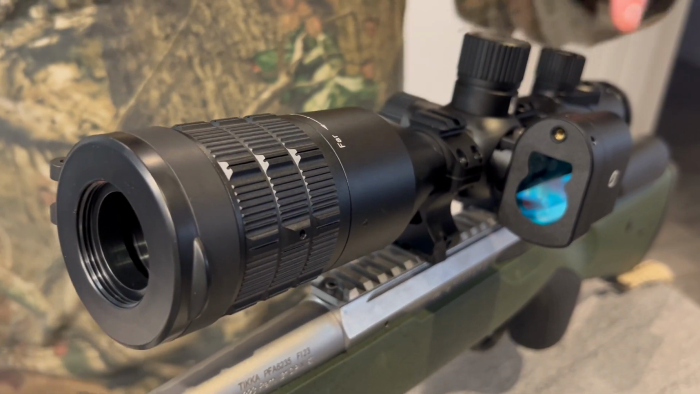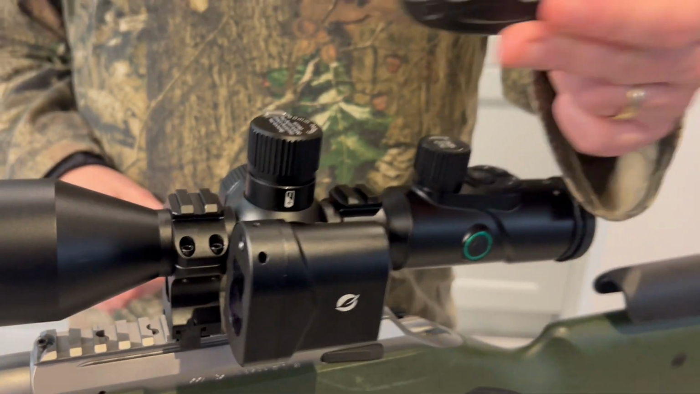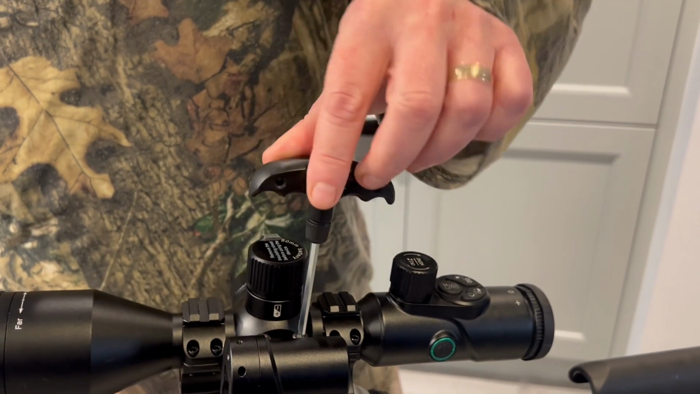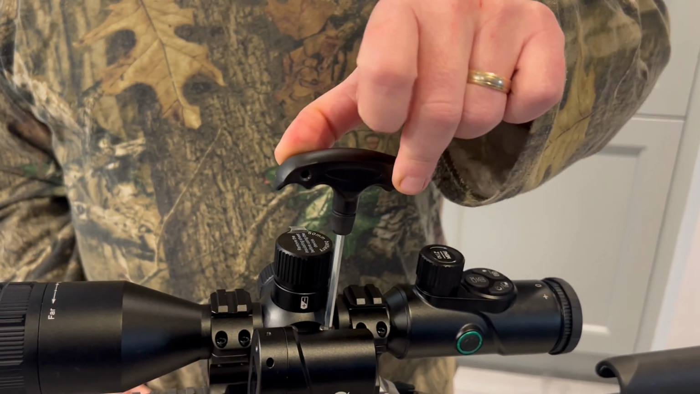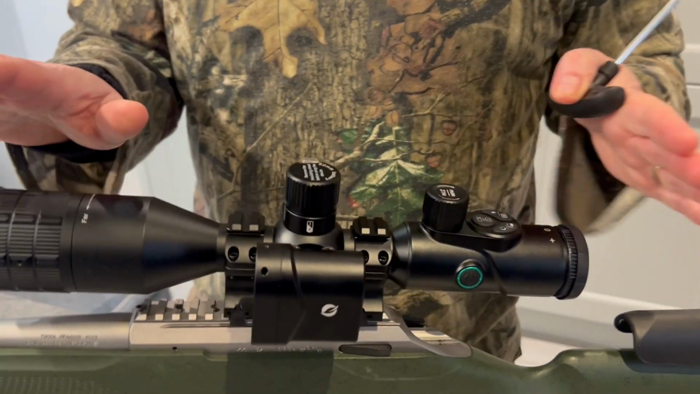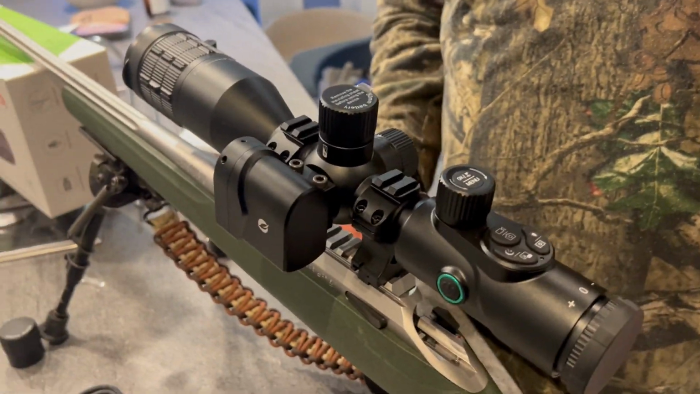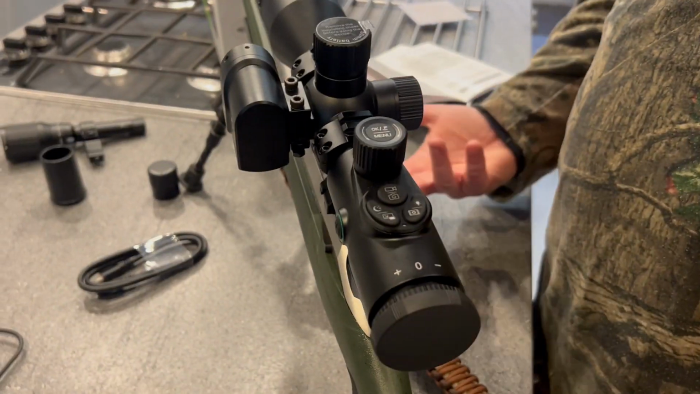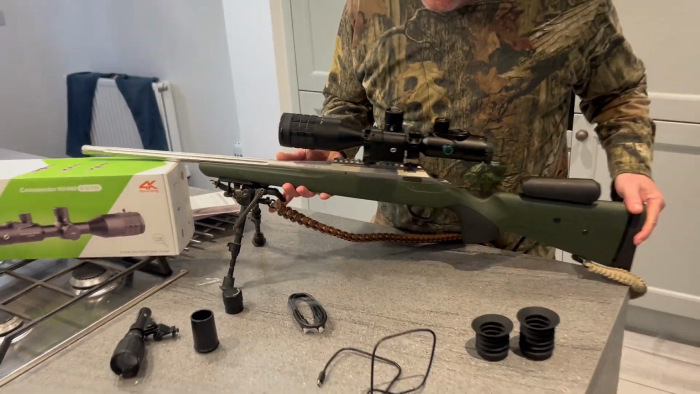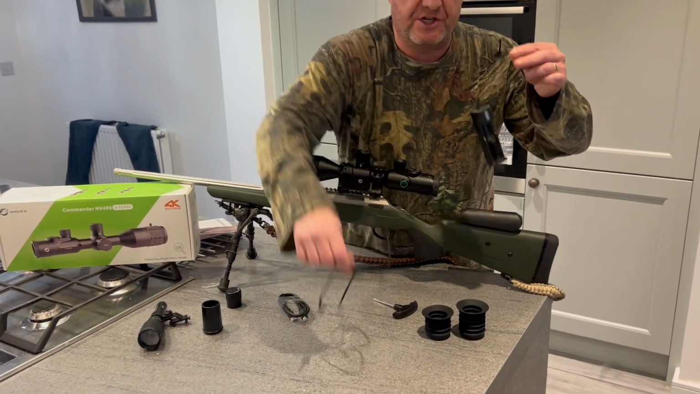And I'm pretty sure that this is removable because you get supplied with this little tool in the box, which fits these Allen nuts perfectly. So I'm guessing that'll come off, but I'm not going to mess around with it. We want to get out and get this rifle sighted in and hopefully get a couple of victims tonight on the local farm. So very, very quickly, again, you get the usual charger cables.